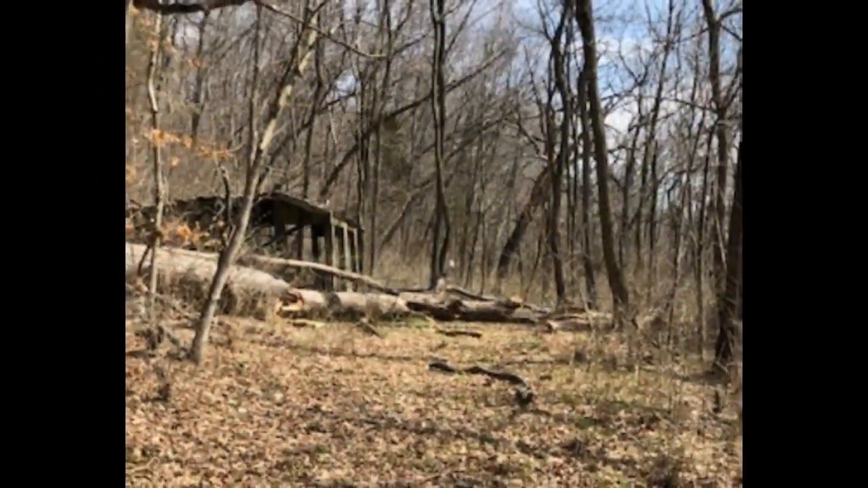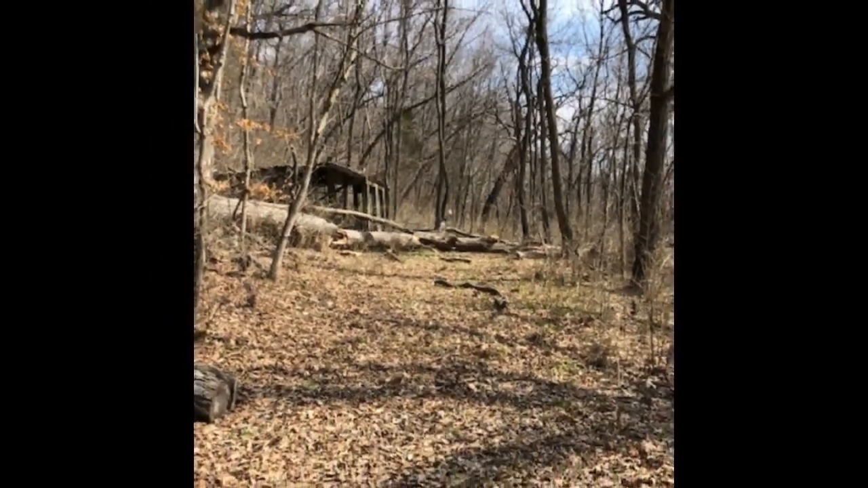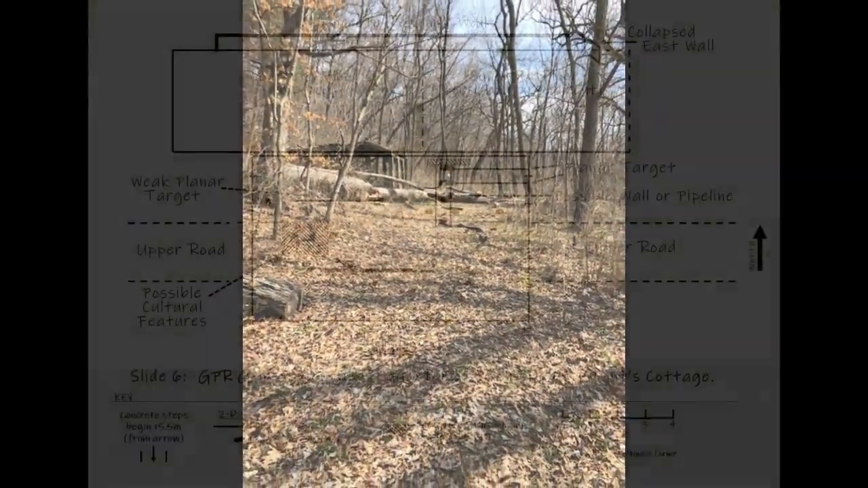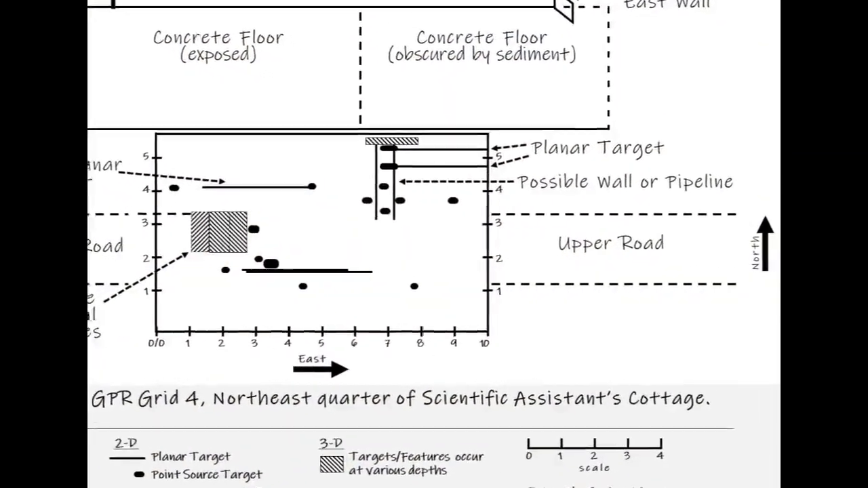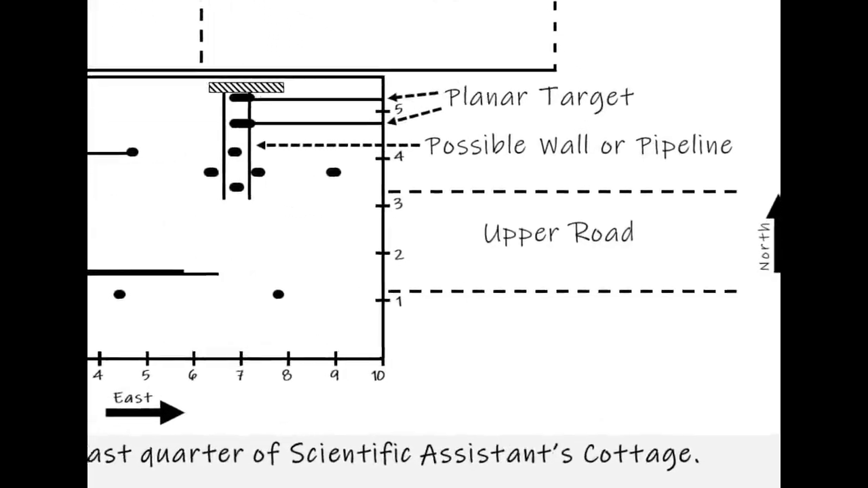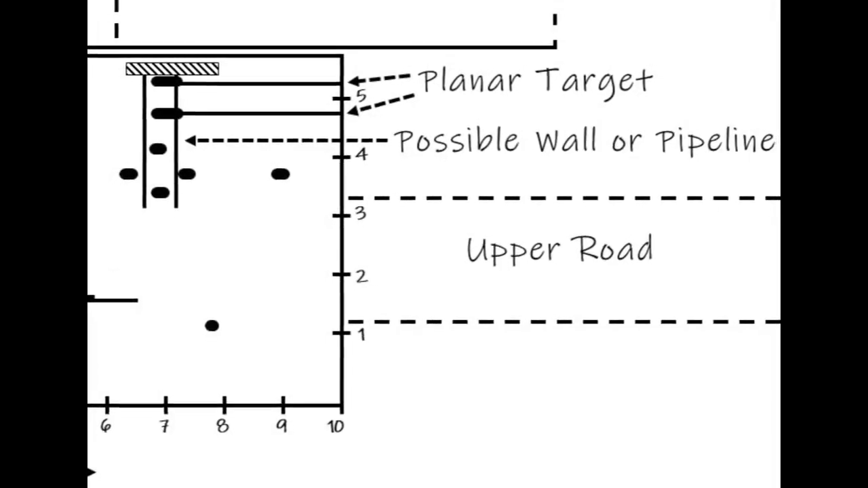Although the GPR survey produced several point source and planar targets, it is not possible to confirm with 100% certainty if these represent structural remains, buried artifacts, boulders, or bedrock. High-amplitude point source targets were recorded on a few transects, and in one instance, a planar target was noted in the same area. Collectively, these targets suggest a buried pipeline in the northeast corner of the area.